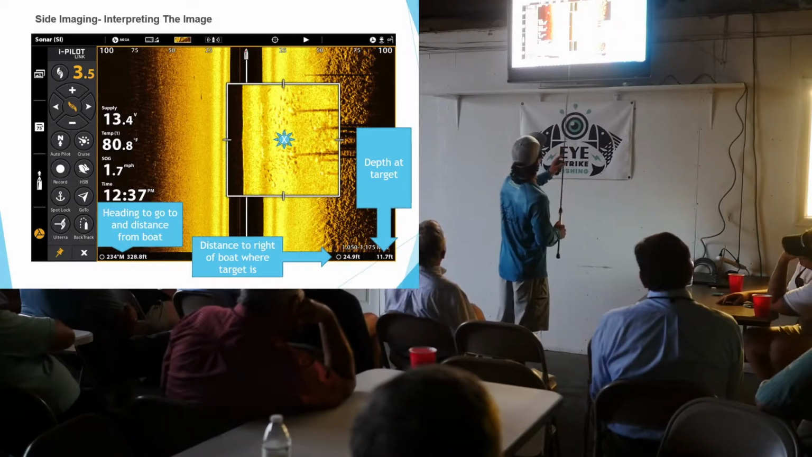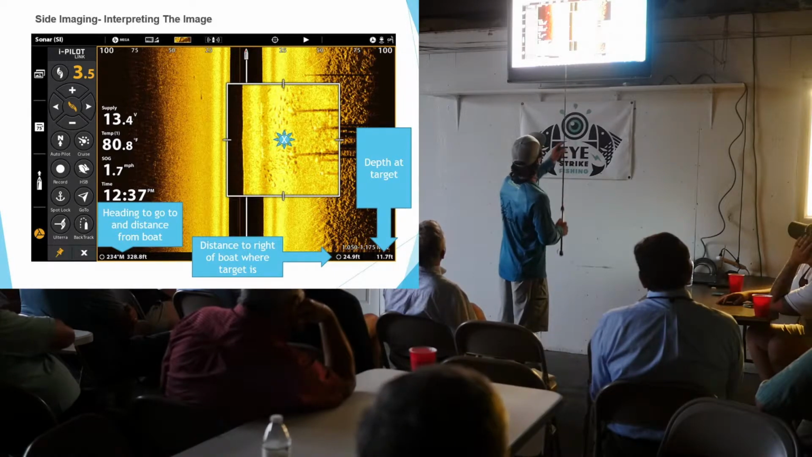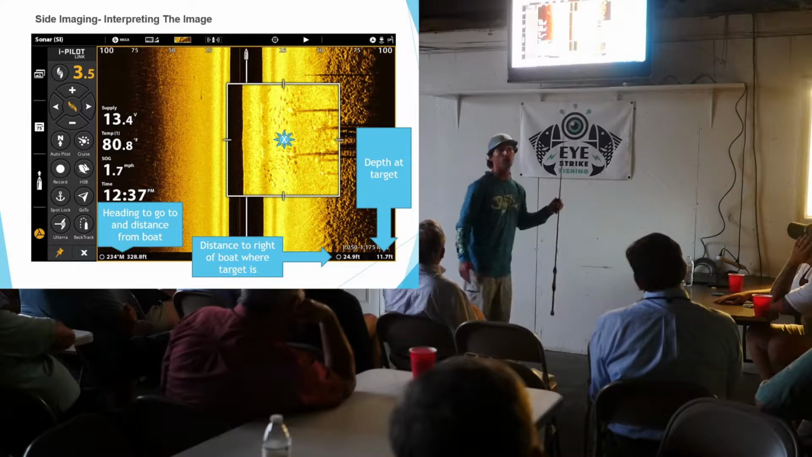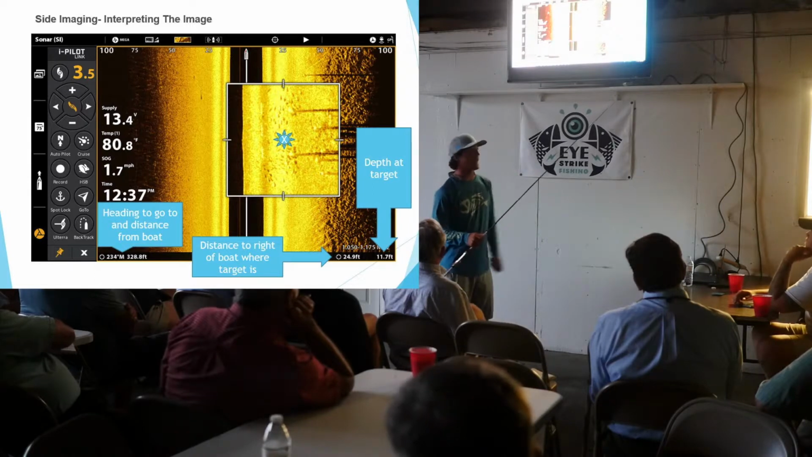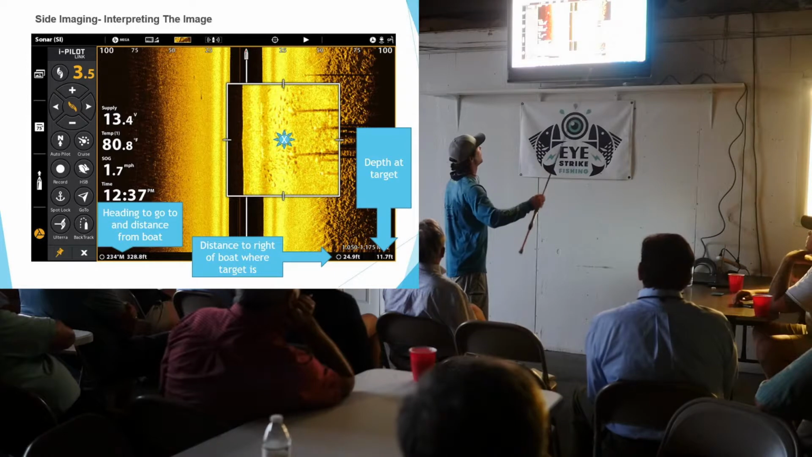So with this image, I've got that spot right here. This is an arrow. The center of that is going to mark my depth at target, so I know how deep I'm working. That's very important, especially when you're working artificial. You need to know if you need to have an 1/8 ounce head or a 1/4 ounce head, what size plastics you're going to use, things like that. All come into play with the depth at target.